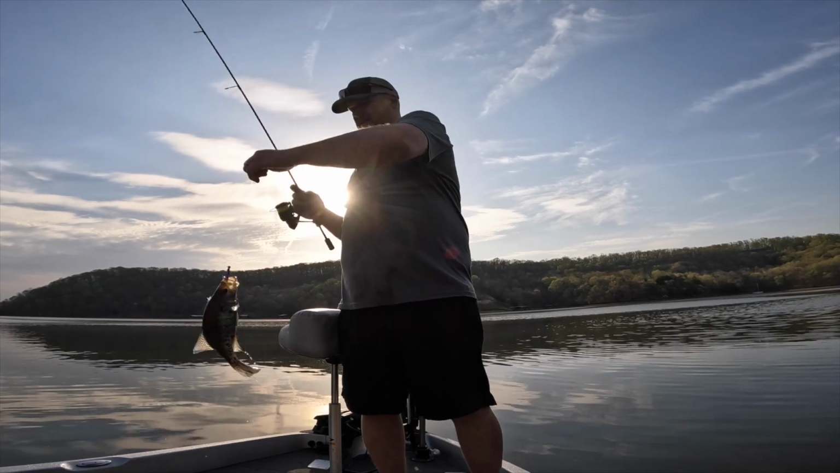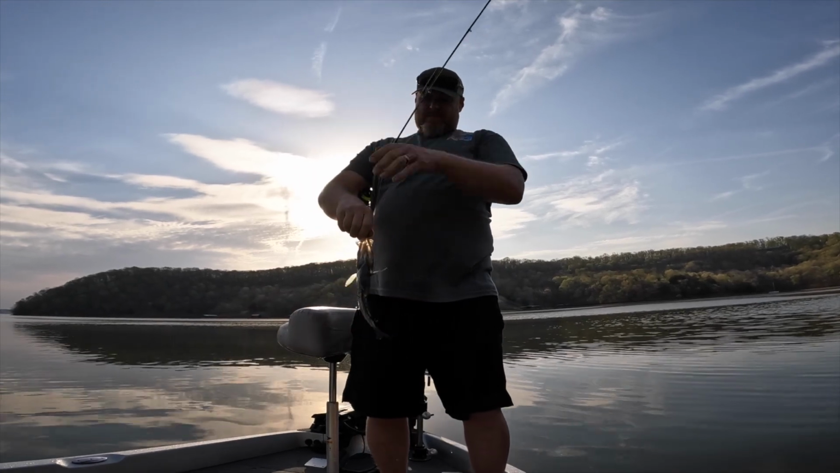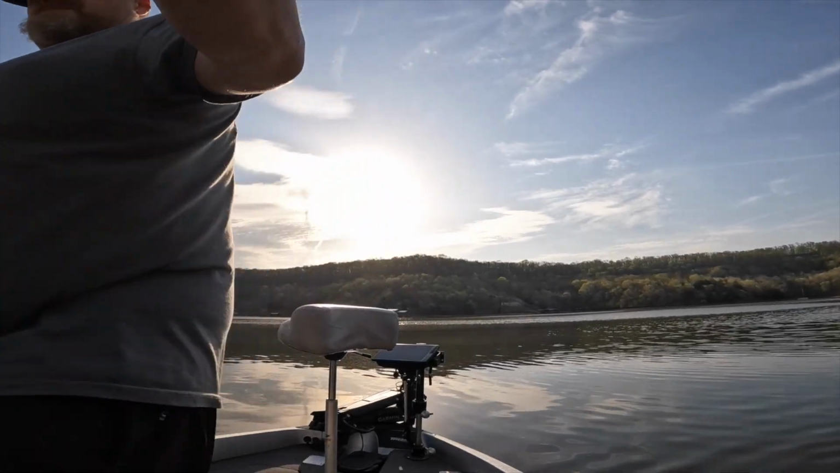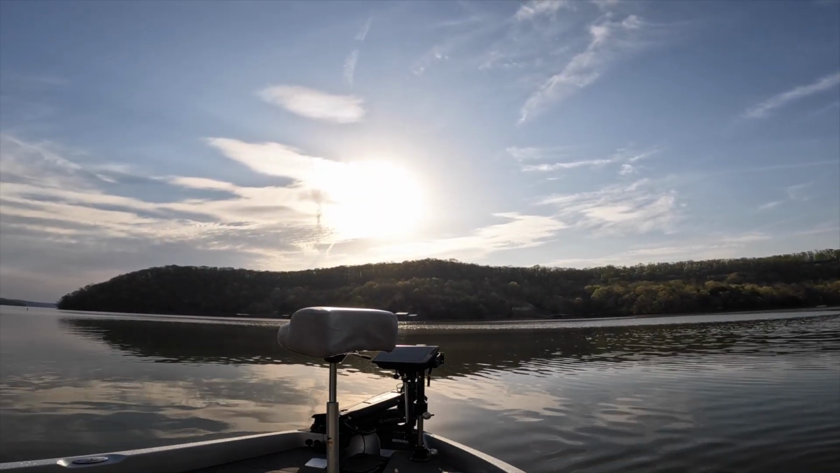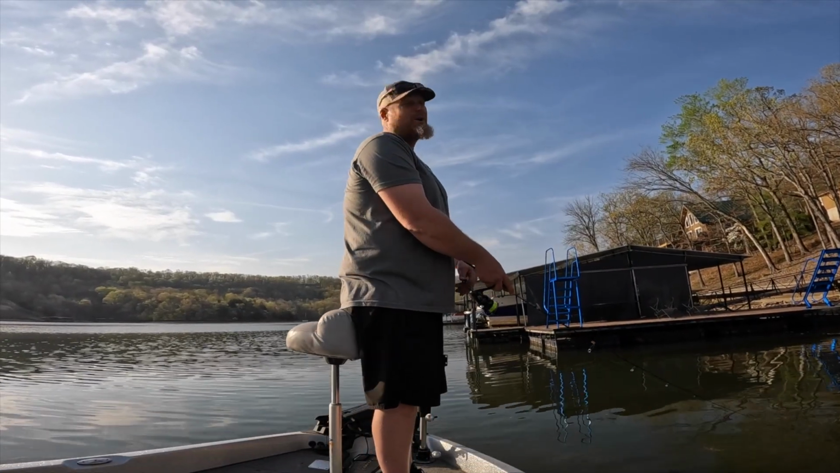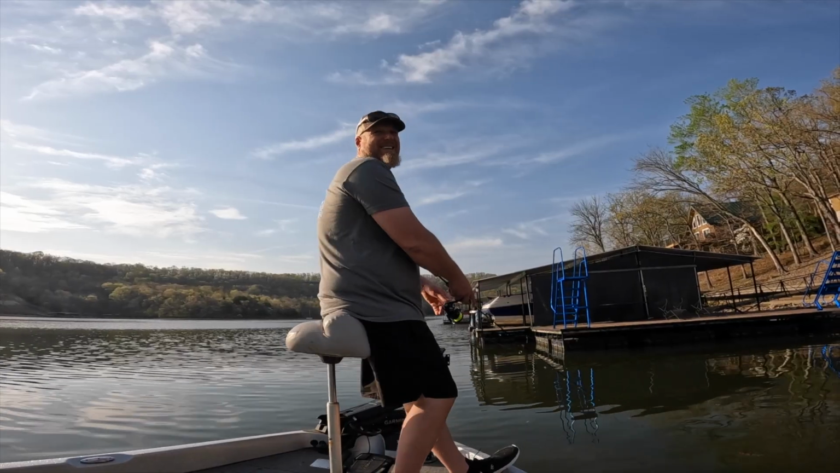That's a quality fish right there. I think that's a male getting a little darker. Tell you what, if we do good down here, it's gonna be hard pressed not to make another run down here this evening.